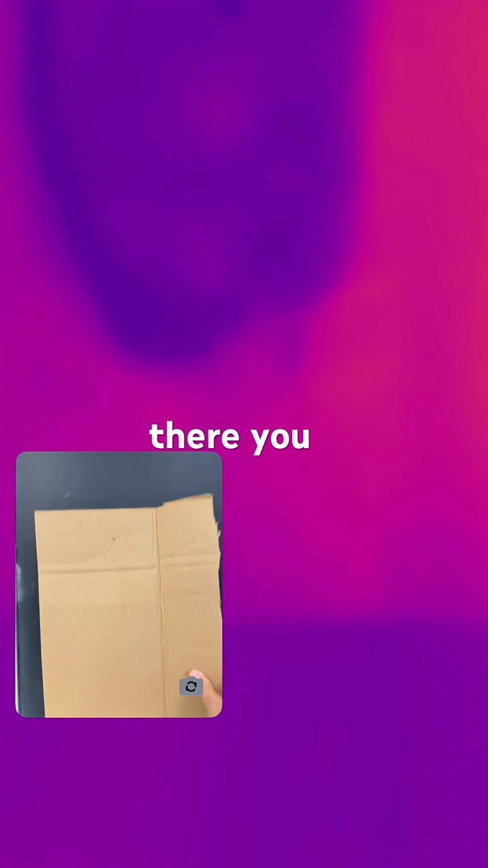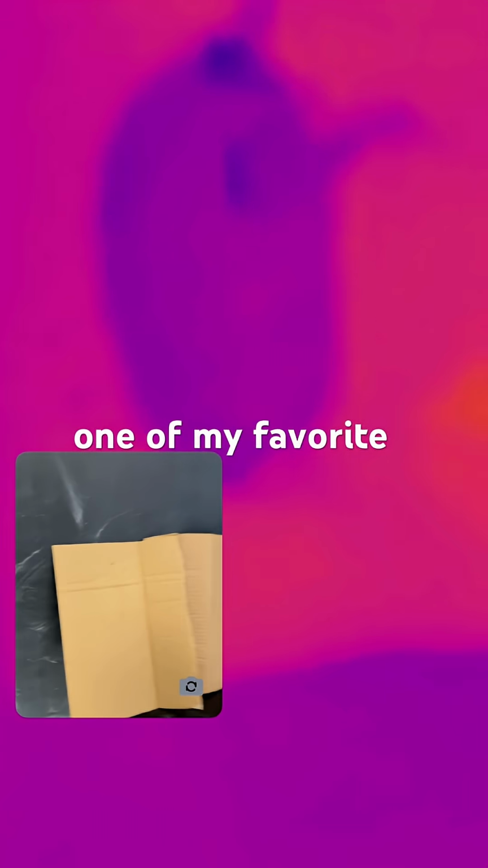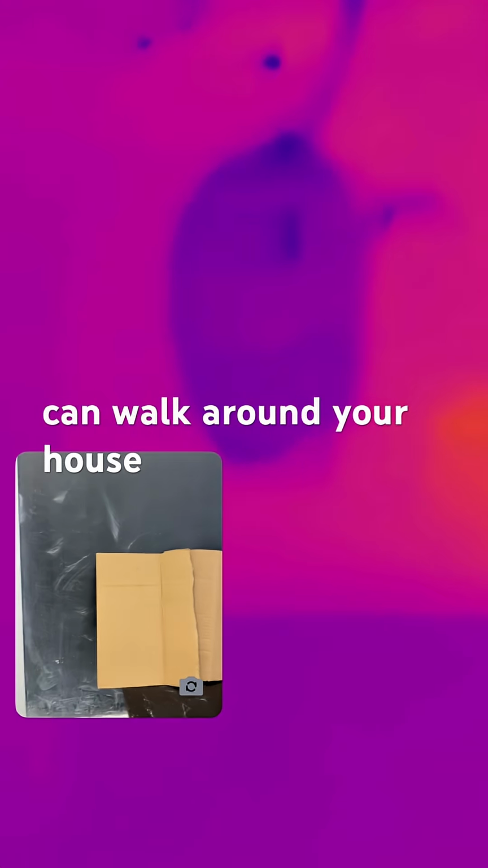So now imagine this is drywall and you had a leak behind there. You would know where you had the leak because you could see it, right? You could see it with the infrared camera. You couldn't see it with the visible eye. So I think that's one of my favorite uses for an infrared camera, is finding leaks. You can walk around your house and you can find leaks. You don't want to find leaks, but you can find them.